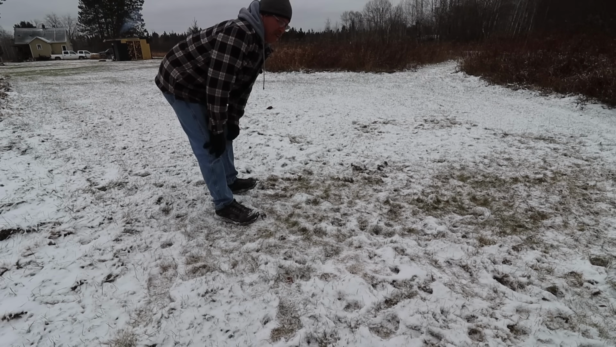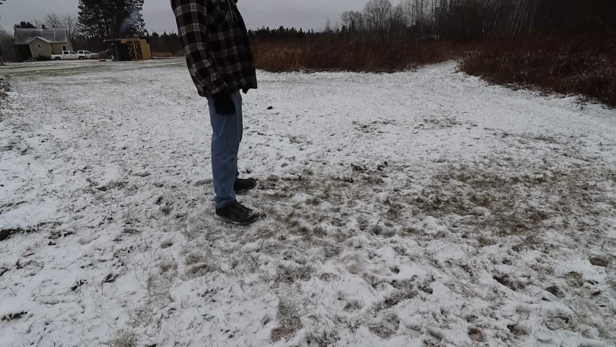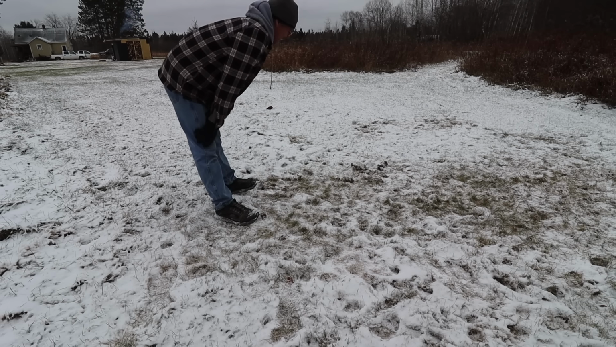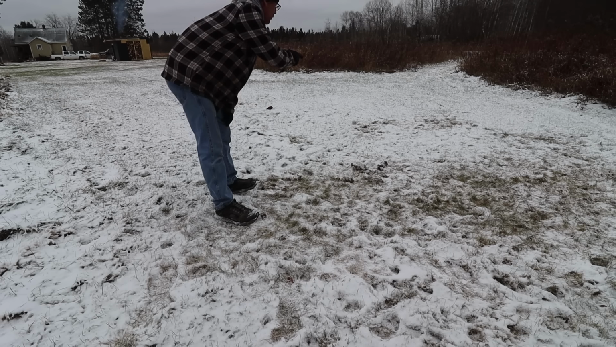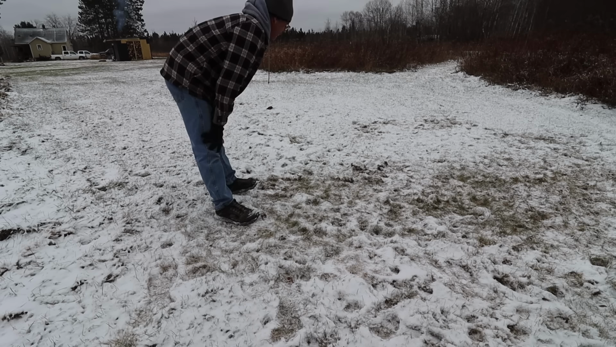About 2 weeks ago, almost 2 weeks I think, I started feeding the deer out here. I put some sweet feed down and some corn the first time, and then came back out and put some corn. I did see one deer out here one night when I was filling up the boiler. I could just see the eyes with my headlamp.